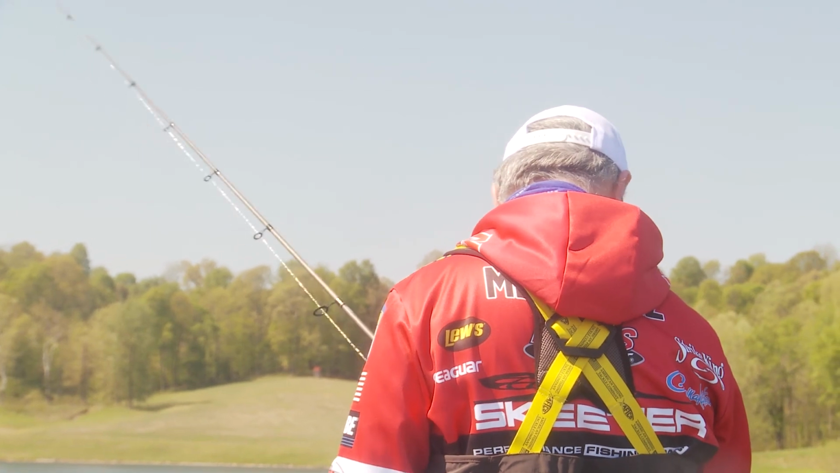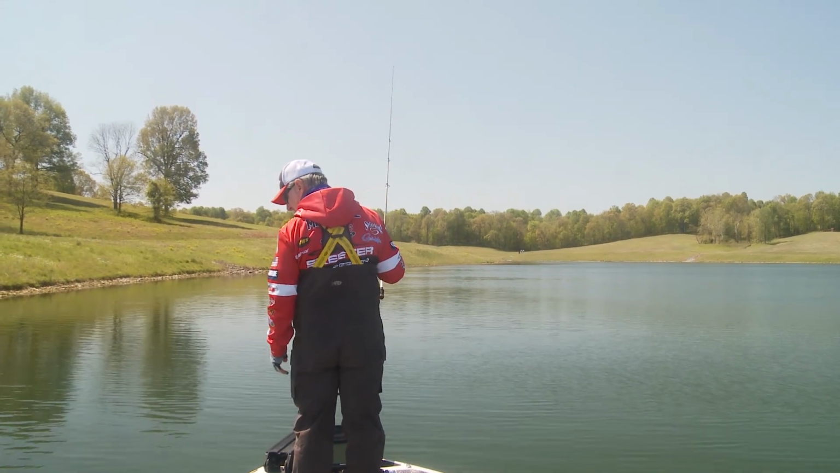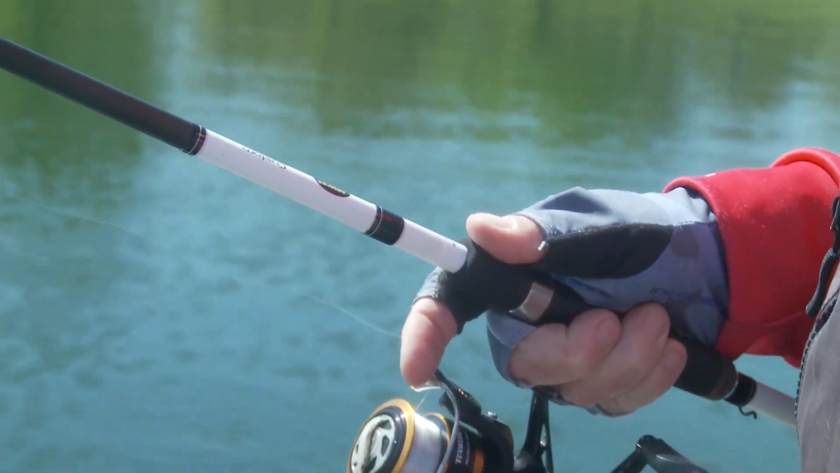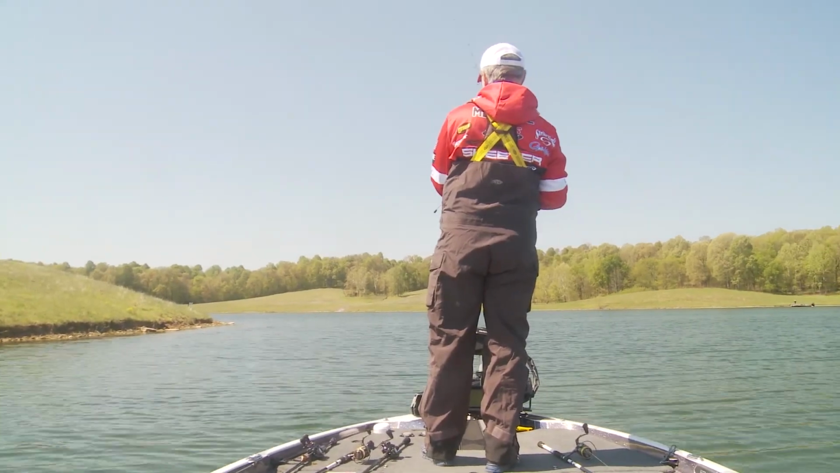So that's what we're going to do. We're going to fish on this high bluebird day in and around cover. Got a few fish trying to bed, but we're just going to fish slow and grind out a few bites. And that's what's great about fishing with this light line. Piece of cover right there.